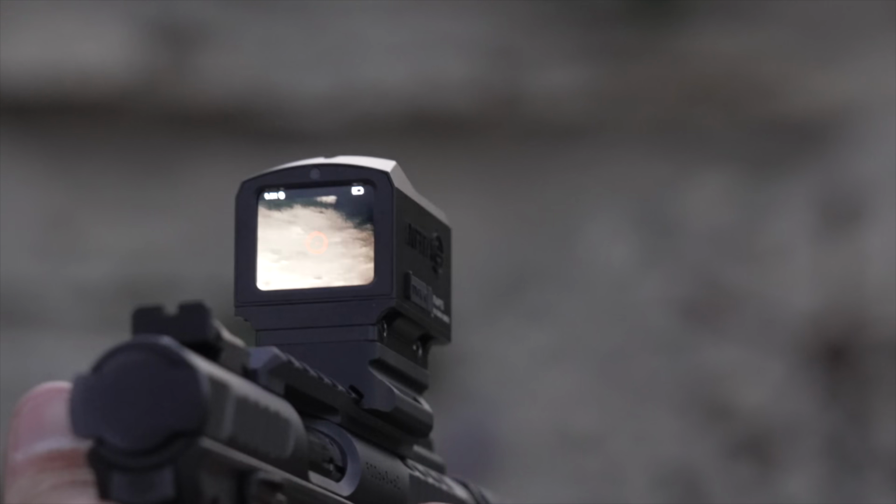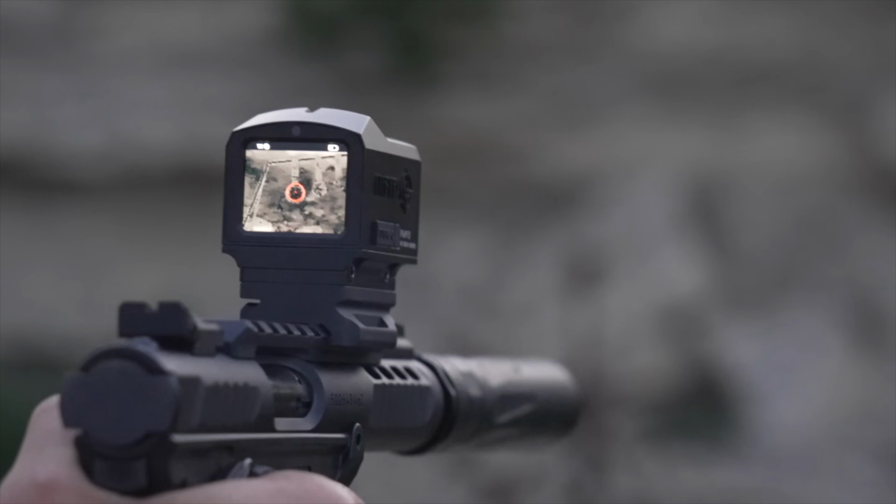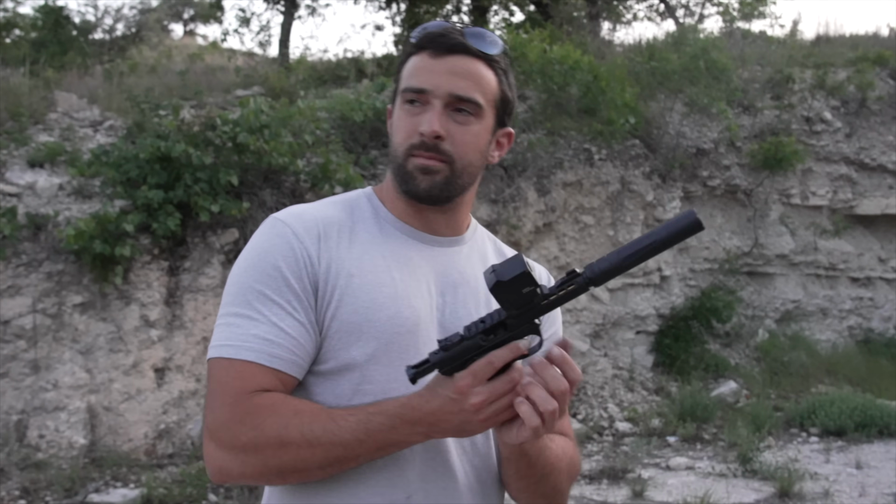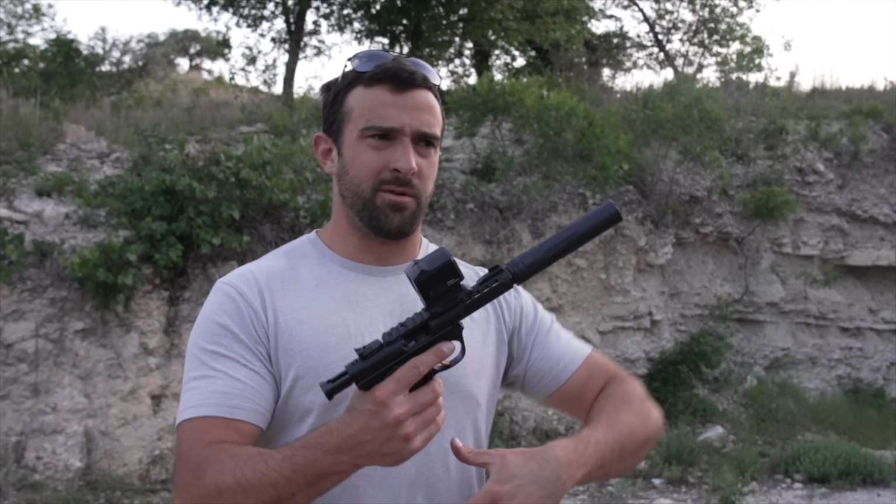So put the safety on here, and let's go ahead and go to 1. Helps me out a little bit. I will say, just giving my opinion from what I have so far, running it on an actual pistol, I haven't seen that get done before, so hell yeah, it's cool.